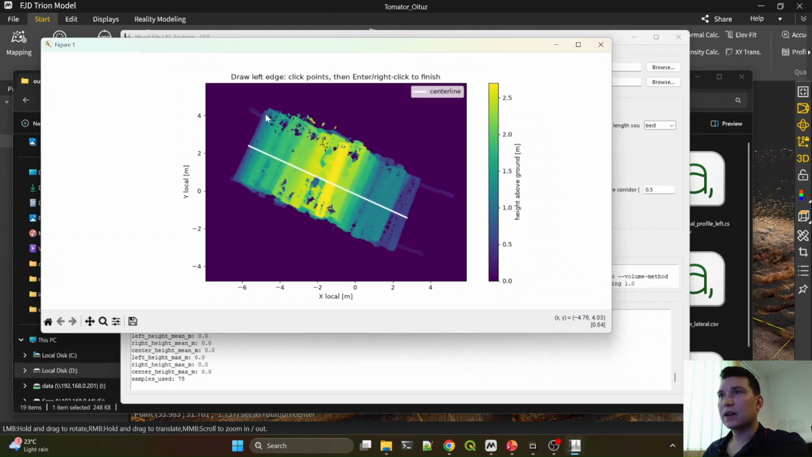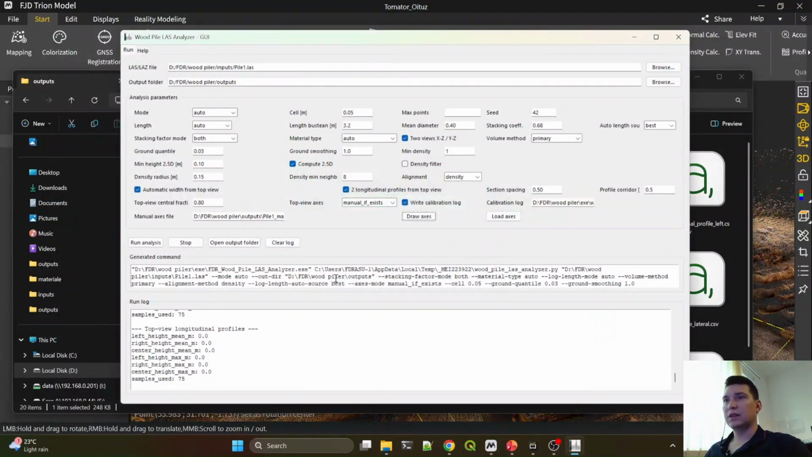So this is the center line. Now we have this one. We can also make it from multiple points, and the purpose of this is to hit each log in the stack, because they are not stacked very well, and you have different faces coming out, and those can cause errors.